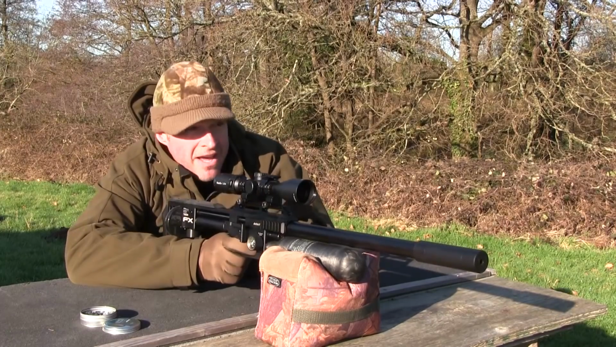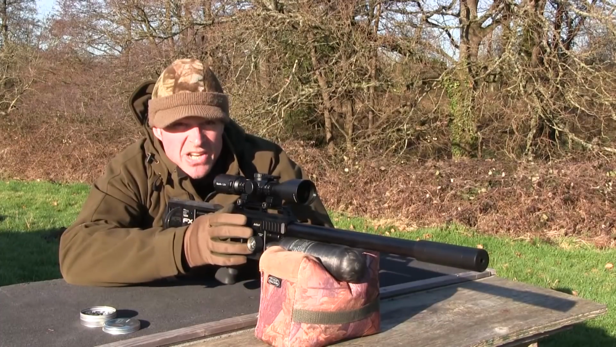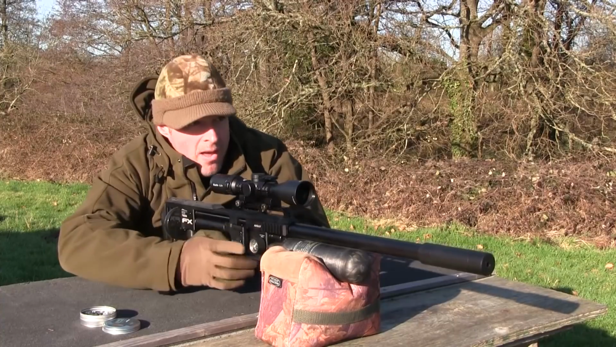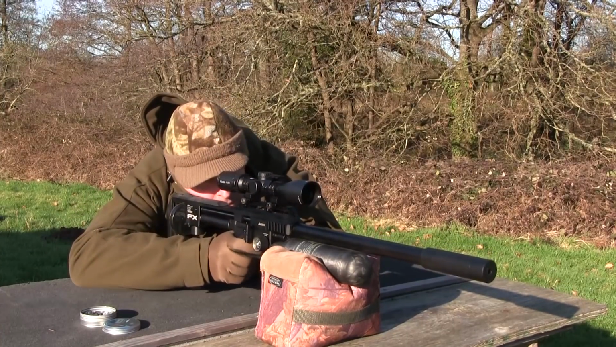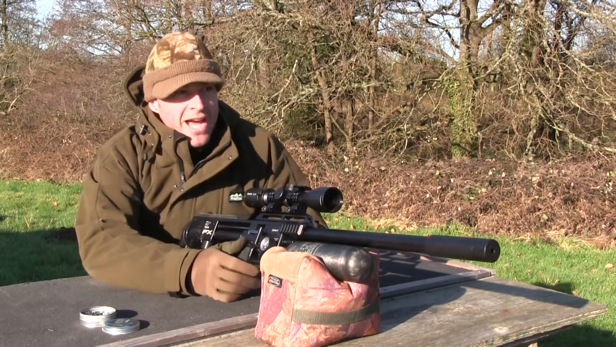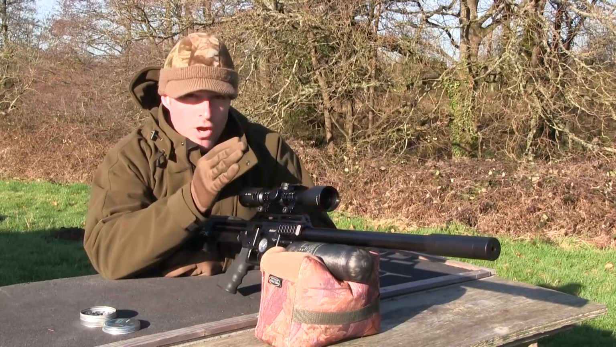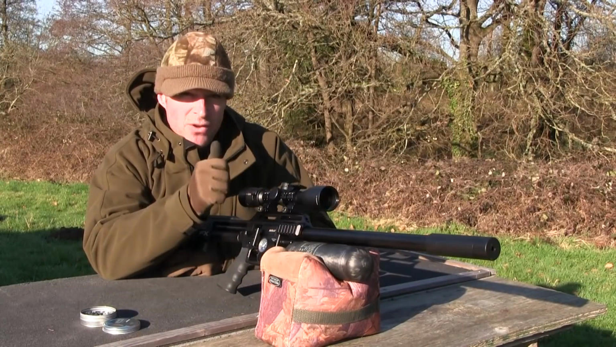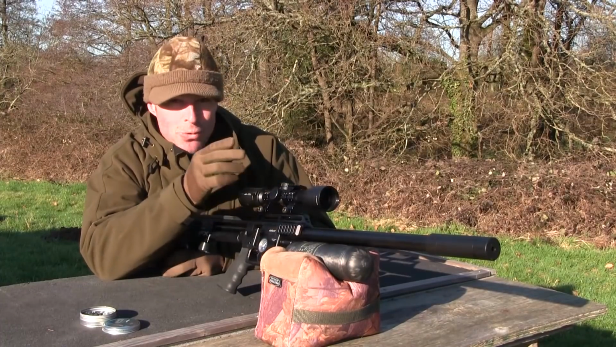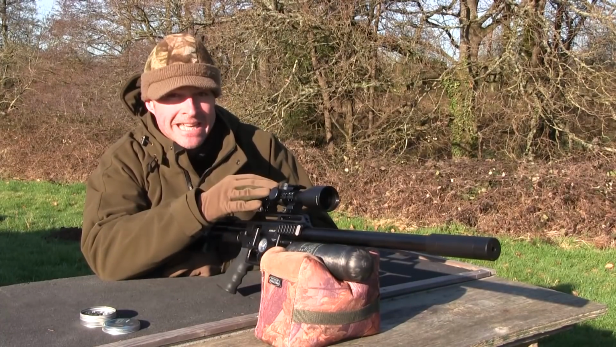Right, that's our 5 on the target, which actually looks pretty good. I'm just going to put the 6th shot now through the Chrono. Okay, so what we've got there is our 5-shot group at 50 metres and that final shot through the chronograph to get the velocity. Kev's just walking in now and getting us the measurements.